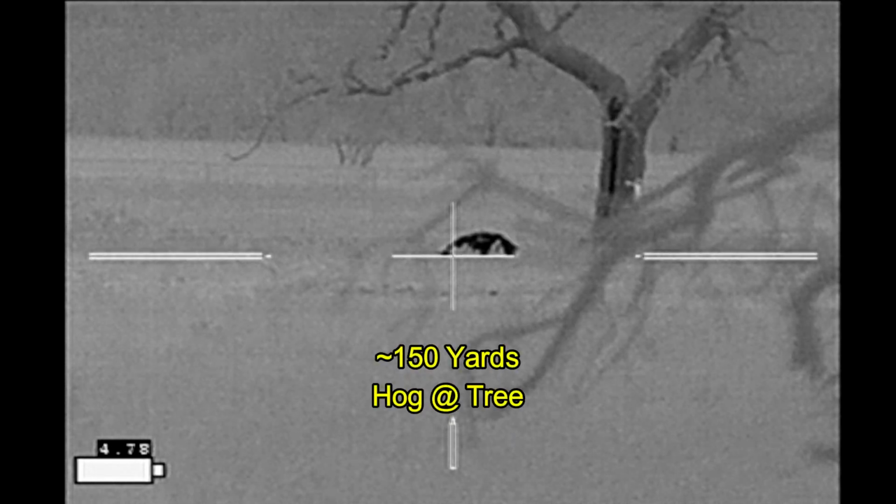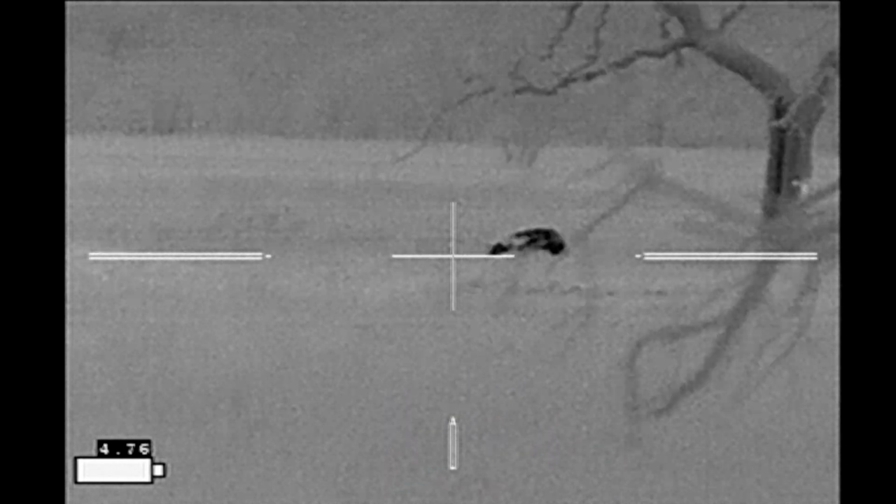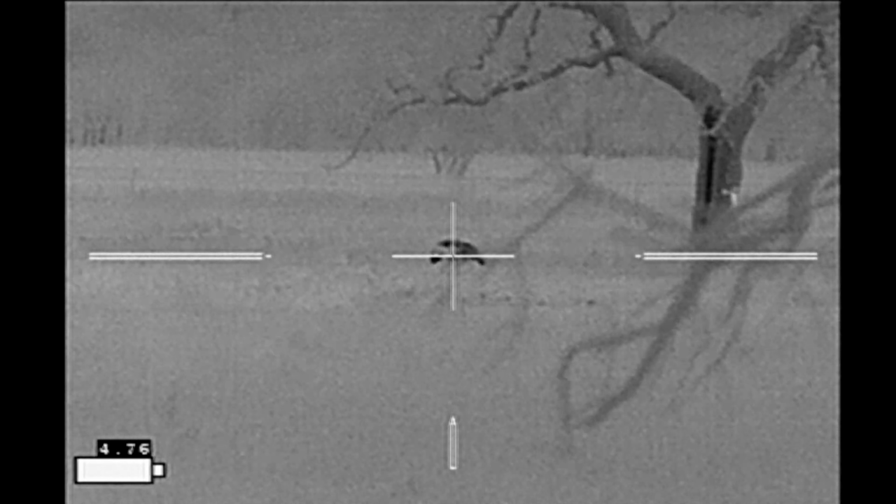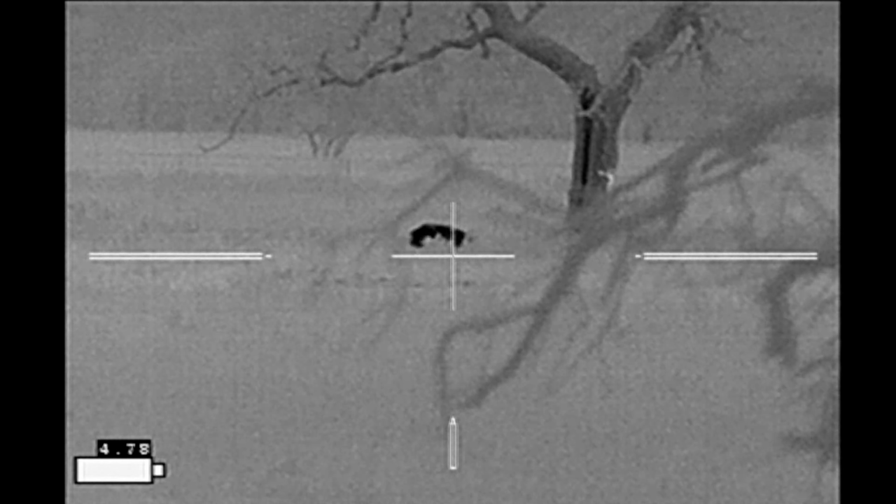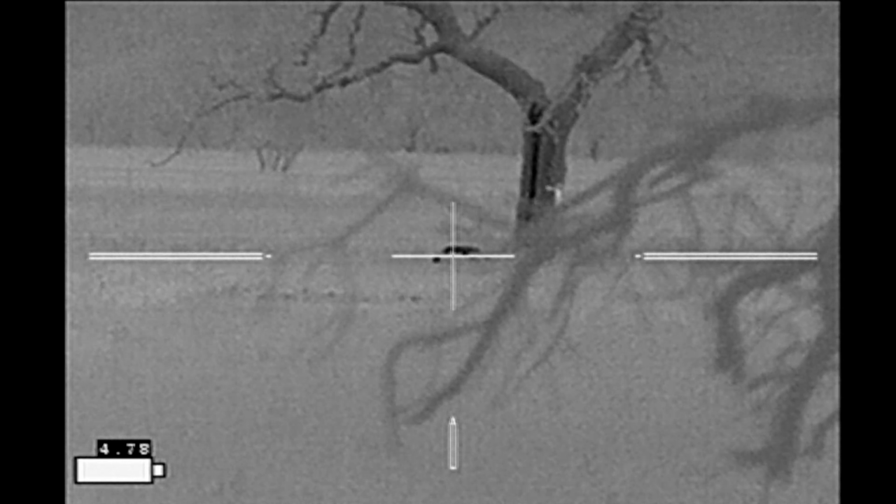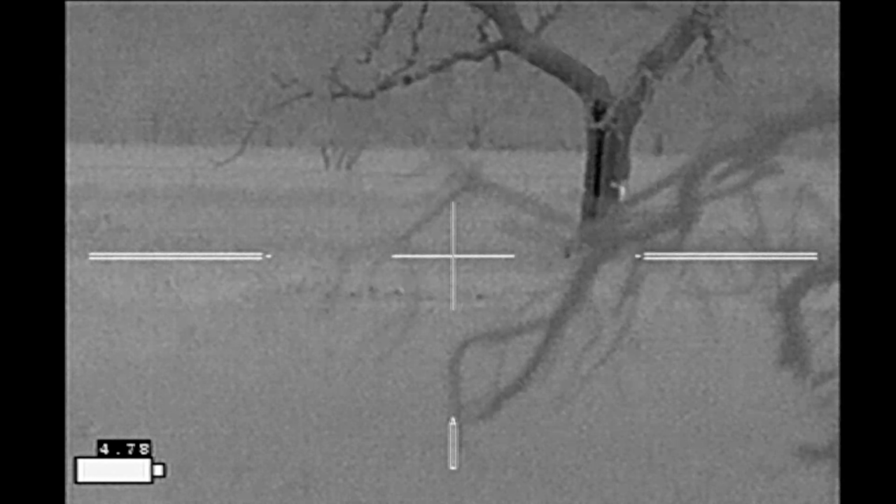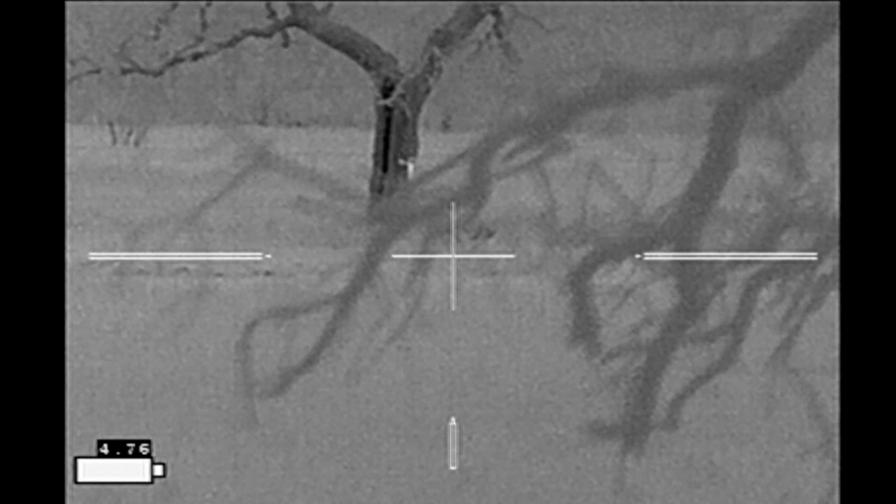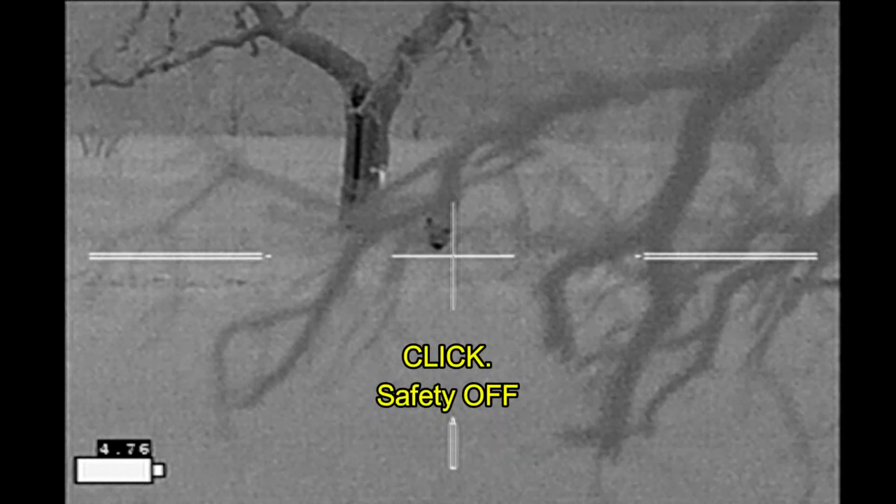So he comes in, makes it to this tree. There's something there that catches his attention. He appears to be snuffling the ground. And I'm deciding whether or not I need to move and get a better shot at that location if he's going to stay there and eat. But then he pops up and he starts running my direction.